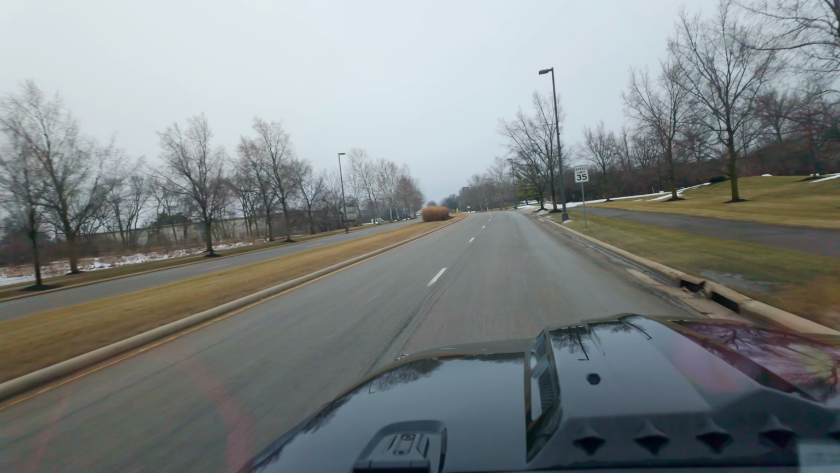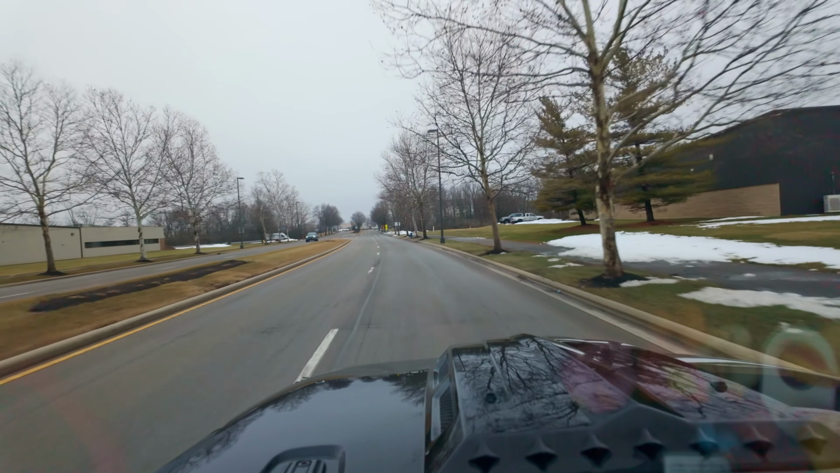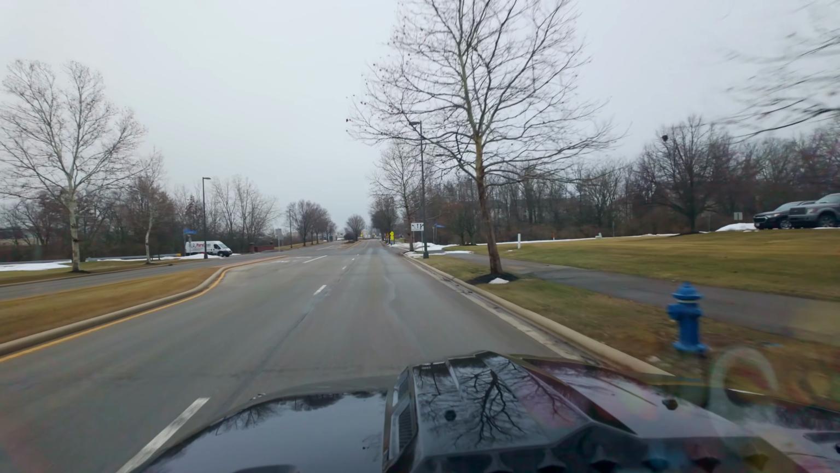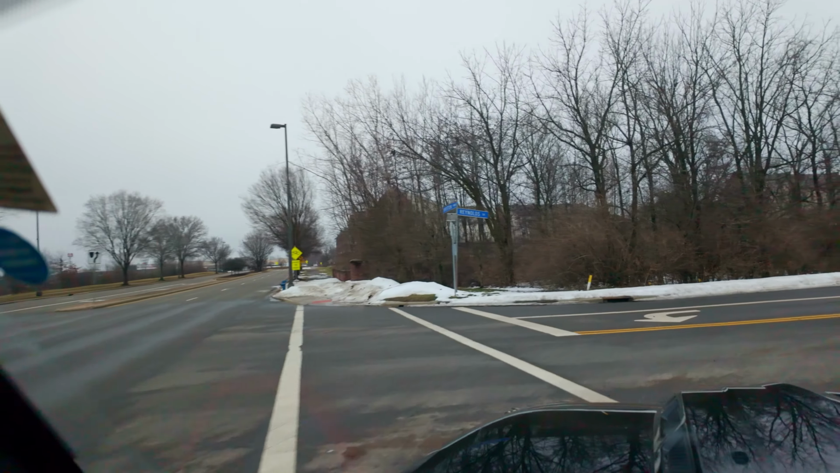I'm going out today to look at a roof that's approximately 40 years old to look for any problems with my Mavic 3 Enterprise thermal drone. I was asked by a local roofing company to do this to help them justify either repairing or replacing the roof in the very near future.